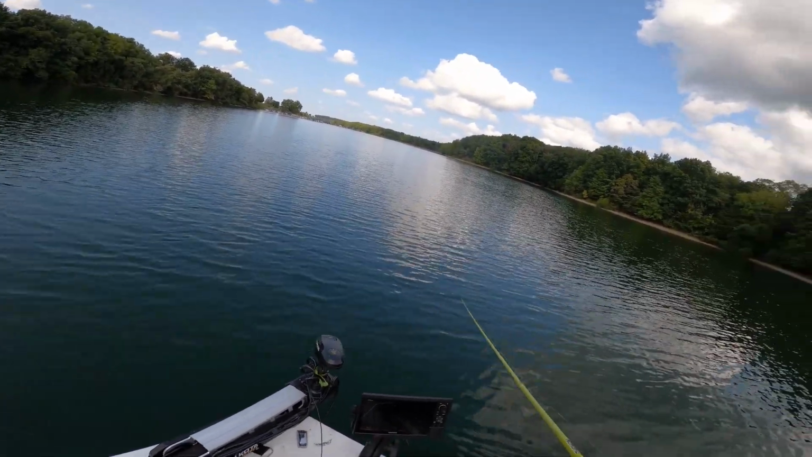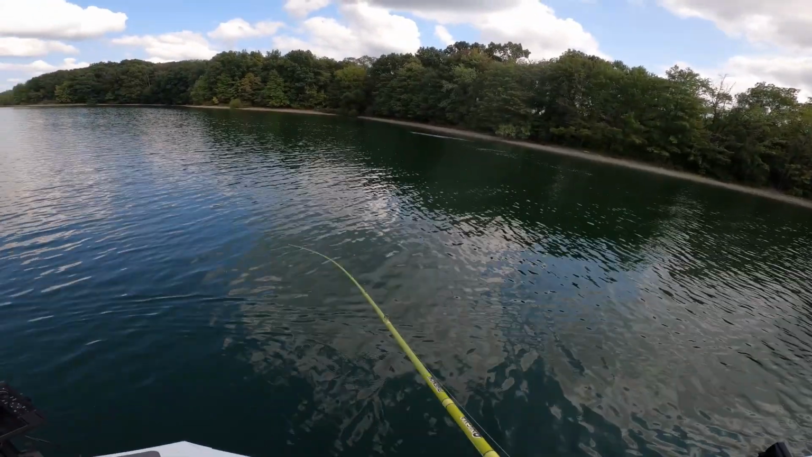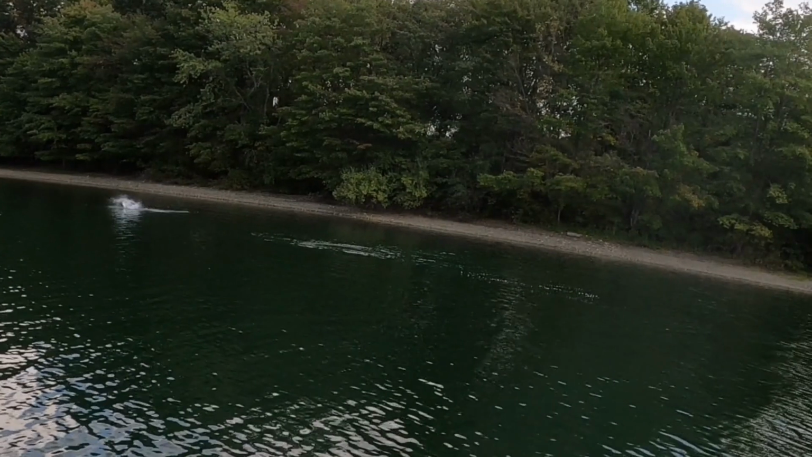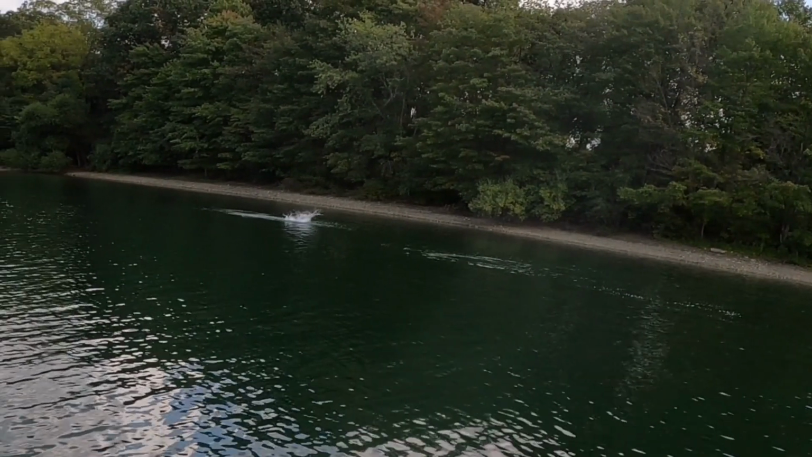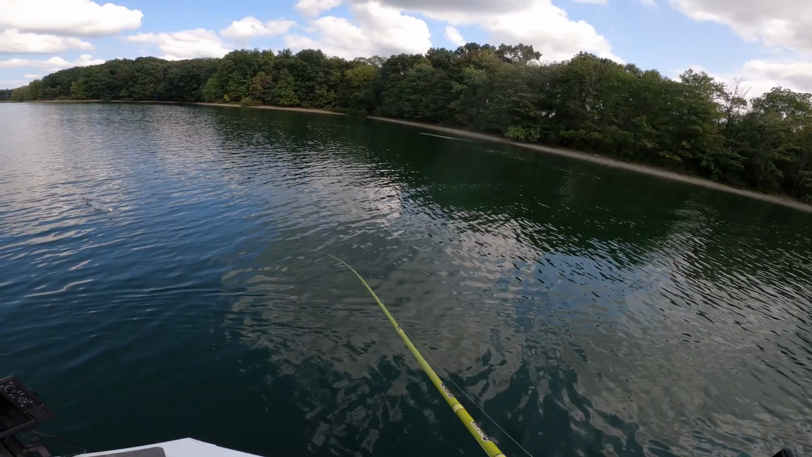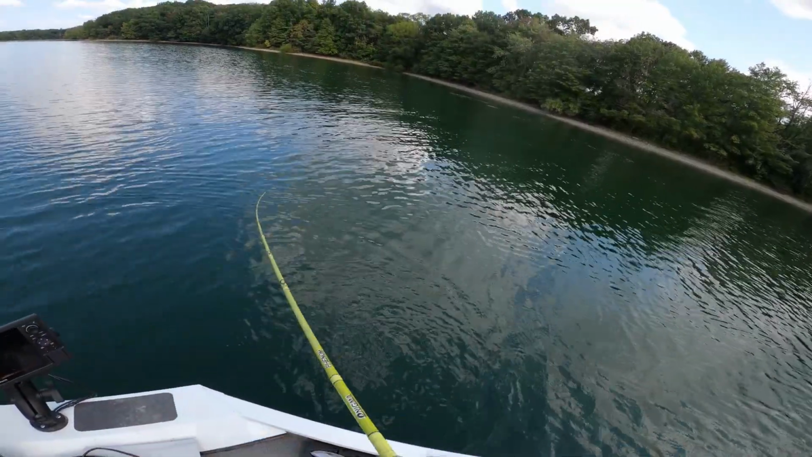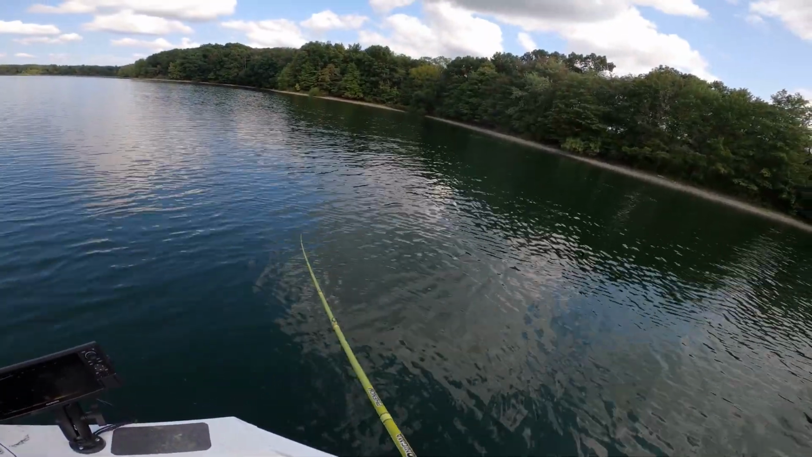And then I notice an insane commotion over by the shoreline and see a bunch of striper busting on some bait. So I throw at them quick and try to catch them, but obviously they weren't having anything I was throwing or that I had at the ready.